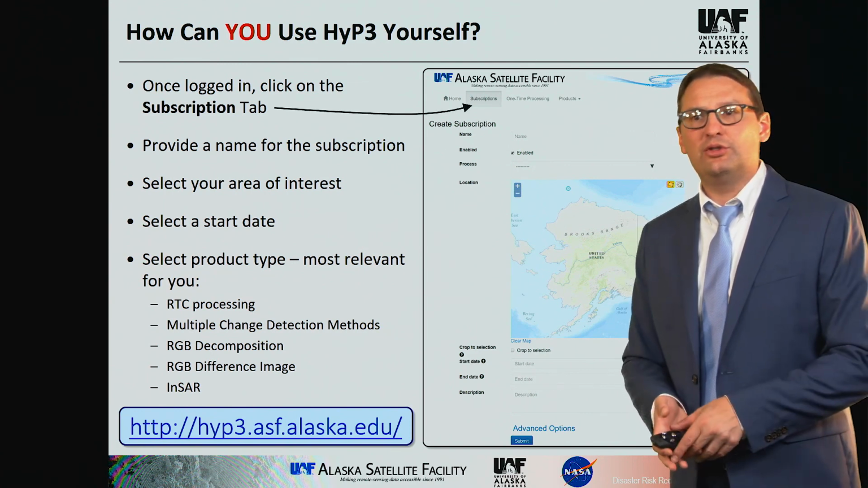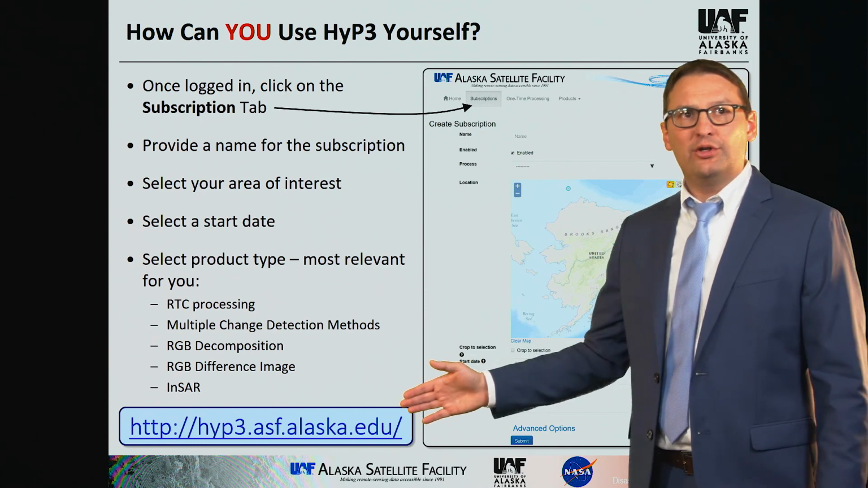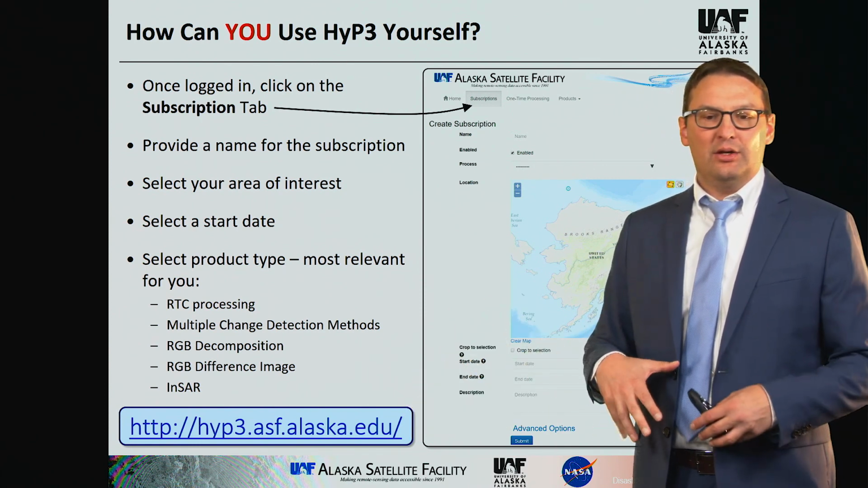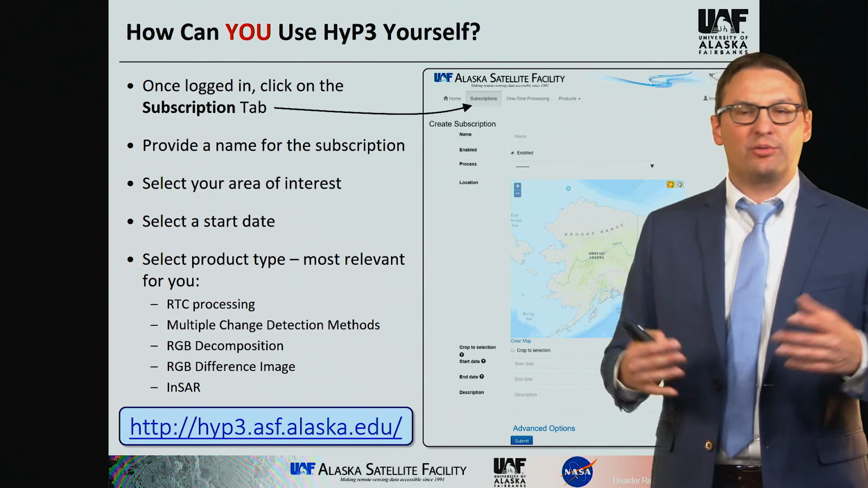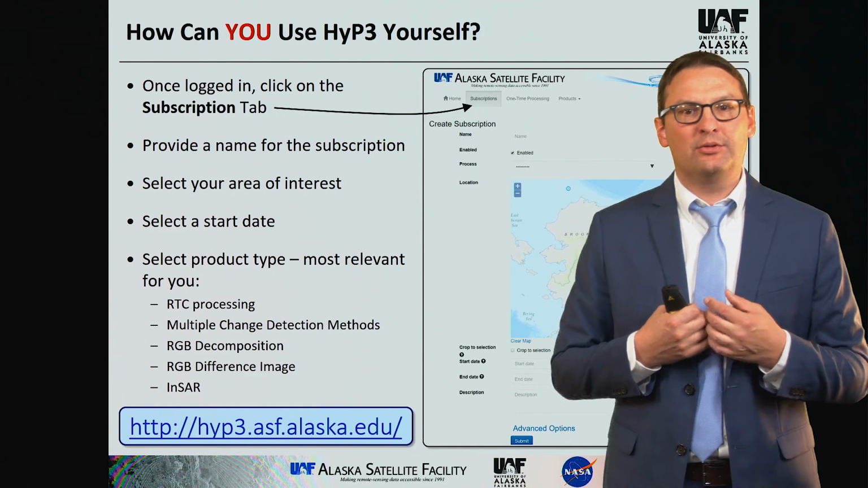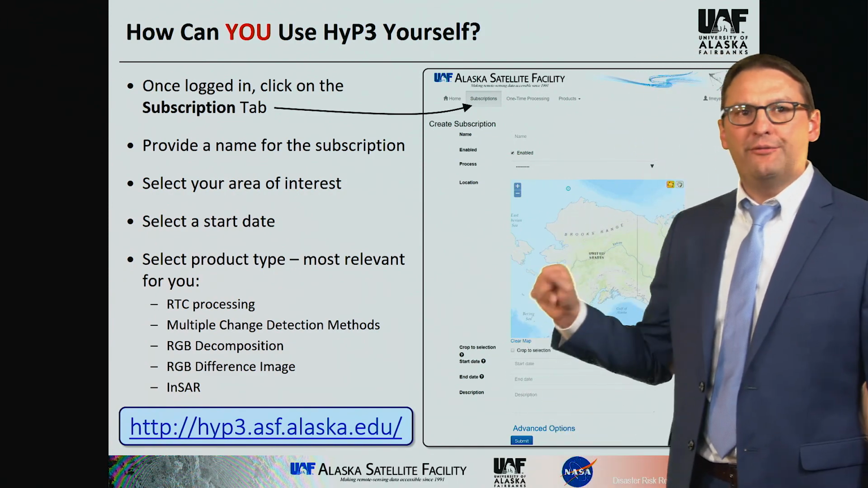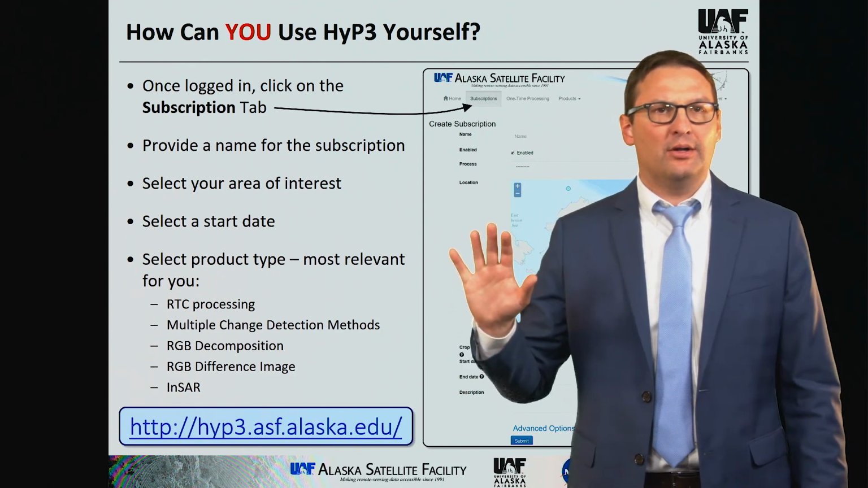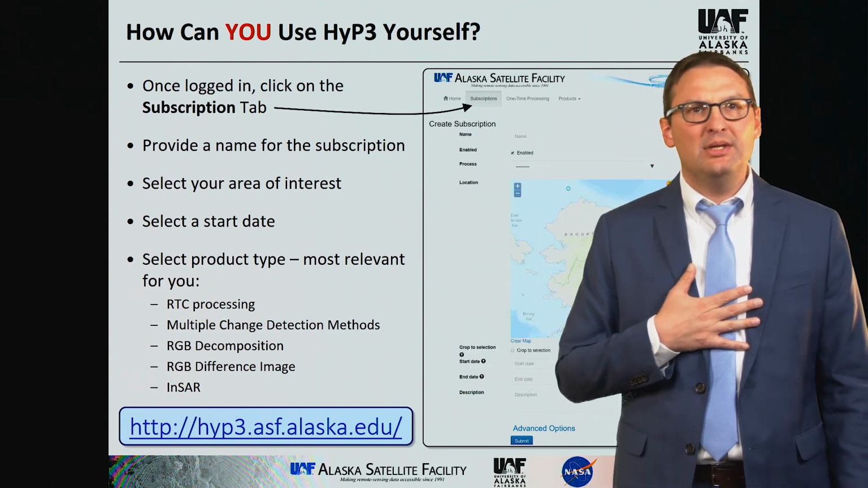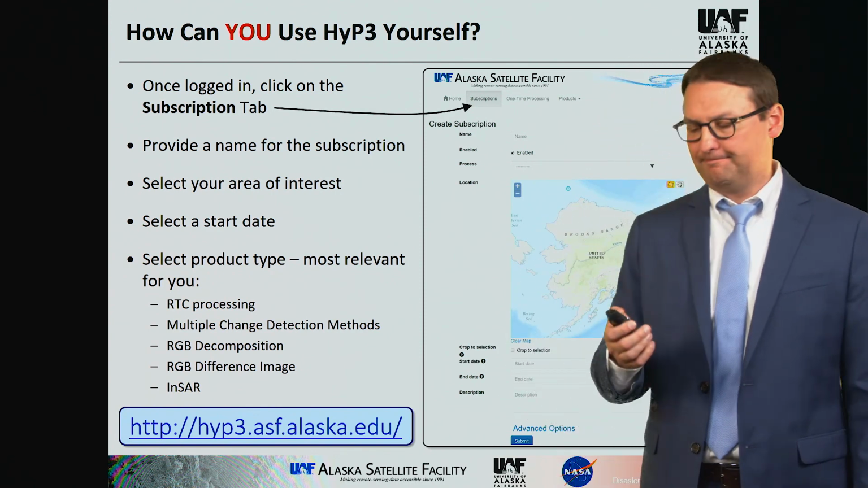So please, if you want to utilize the capabilities we developed yourself, I encourage you to follow this link on the screen and start creating your own subscription, process your own data sets, ingest them into your workflows, and see how useful they are for you. There's a feedback button somewhere on the webpage. So if you have problems, if you have suggestions, you can either email me or you can just email feedback directly to the team.